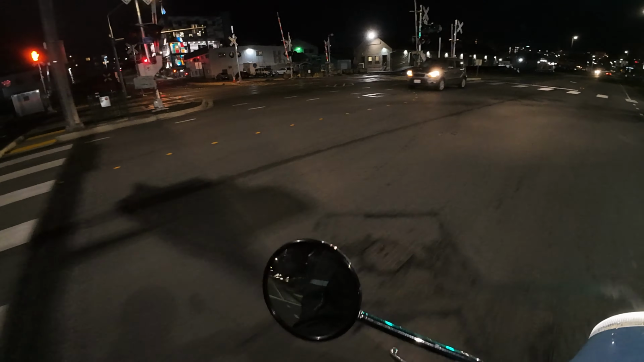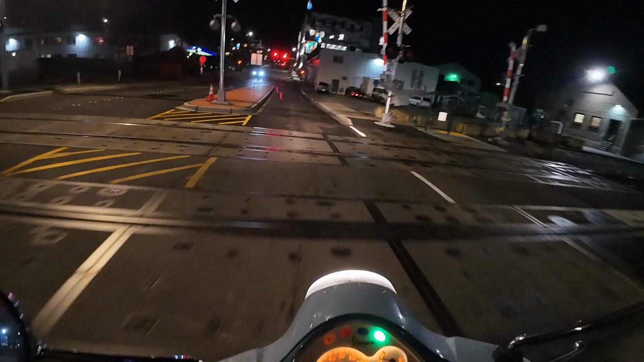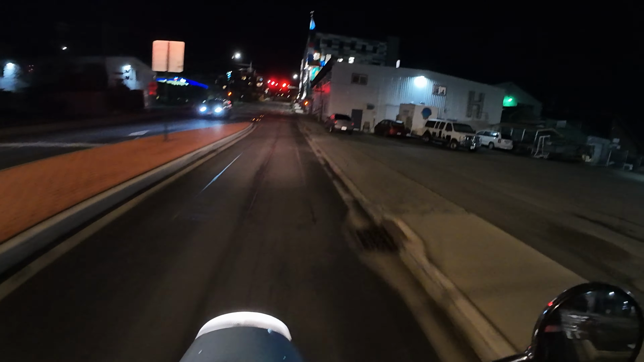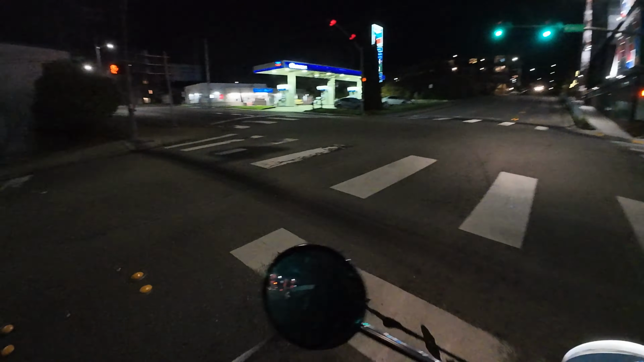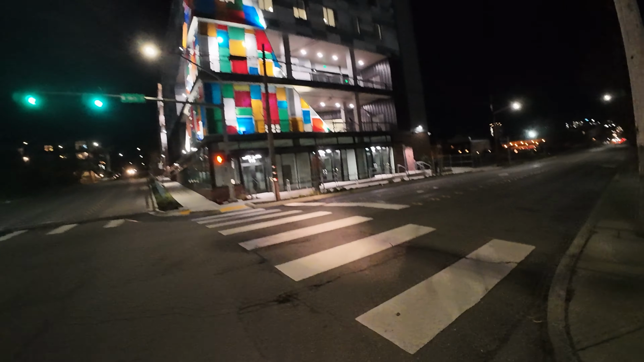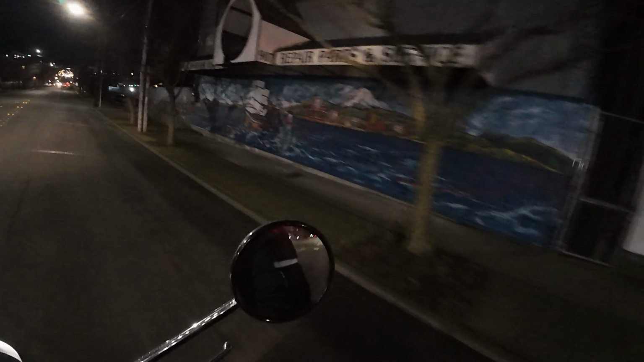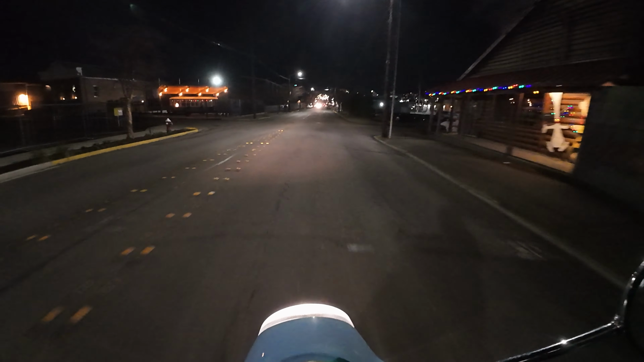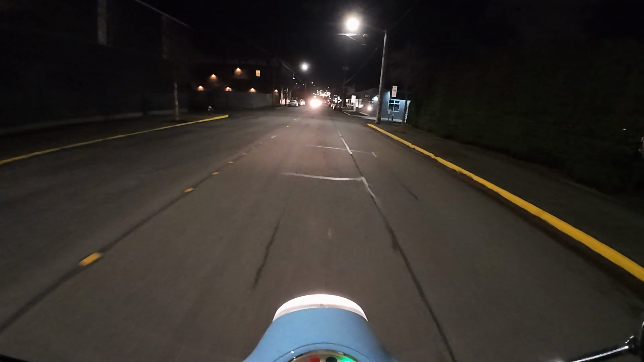All right. We're just going to be finishing up our little cruise by taking a right back through downtown. And the air just feels so good. I bet it's colder than 39. It definitely feels like it.